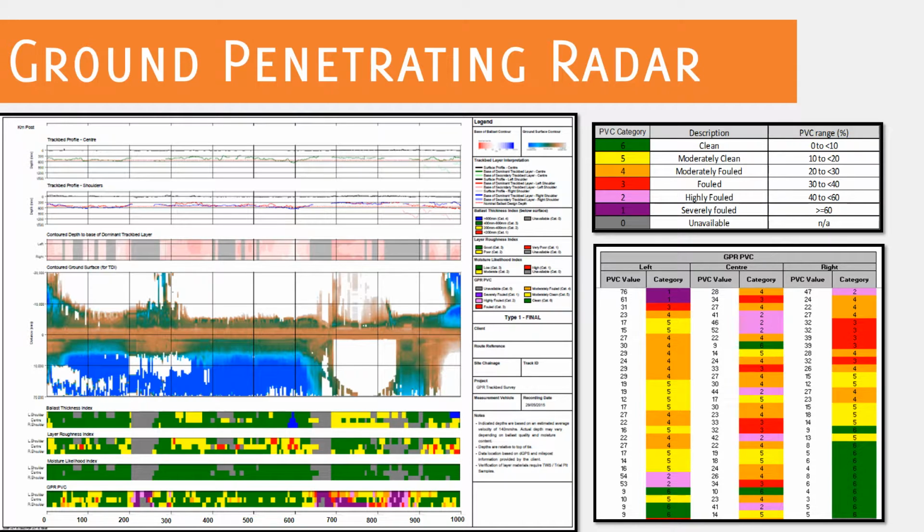Next one is the layer roughness index, followed by the moisture likelihood index, and the last one is the PVC. This legend here gives an indication into what the colours mean in this bar, with purple being the most fouled and green being clean. The whole thing is a kilometre worth of track, and I've just put example chainage down the bottom here in metres. From site investigations, it seems as though the centre of the track gives the best indication into the actual fouling level, so that was used for the whole analysis.